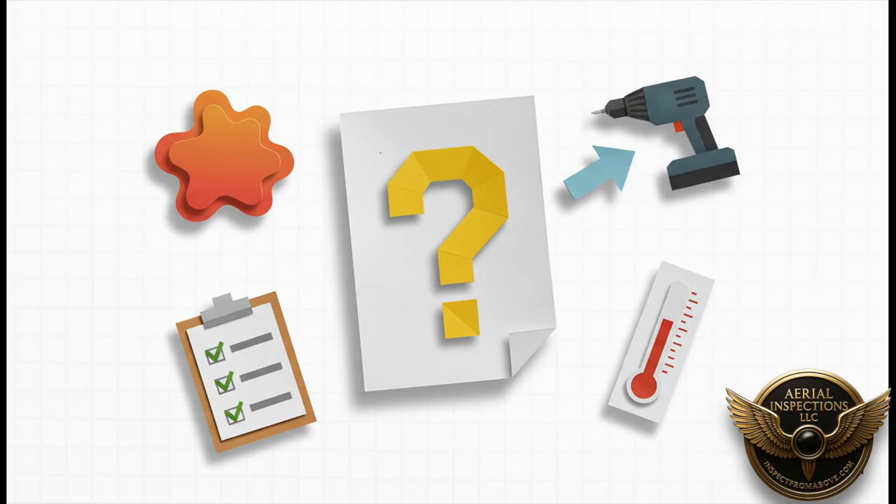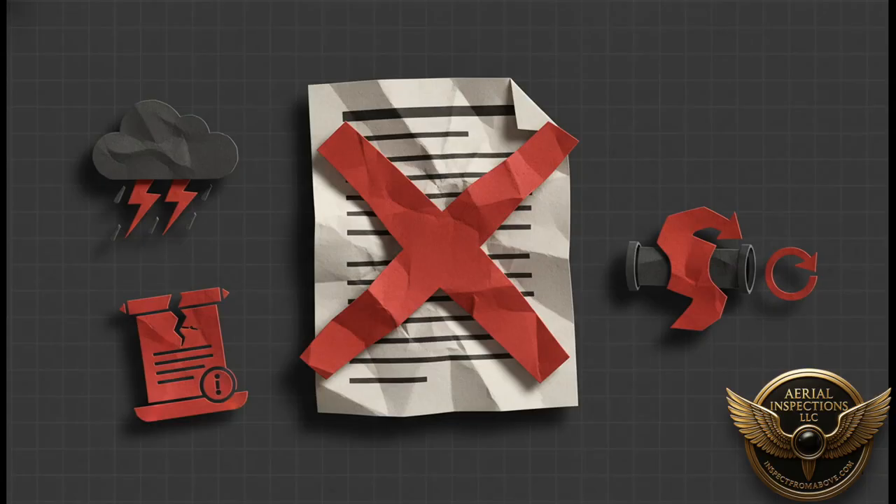And notice how the language changes to suggestive but not conclusive. It flags a potential problem, but rightly calls for more investigation, like taking a core sample, to be absolutely sure. And finally, what if the data was captured in windy conditions, or maybe some critical metadata was missing? That gets a low confidence rating. This is the thermographer's way of saying, look, you cannot trust this data. It protects everyone involved from making a very costly decision based on what could just be a thermal illusion.